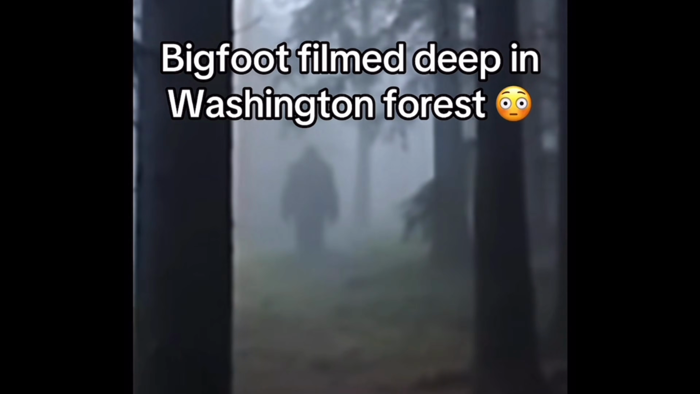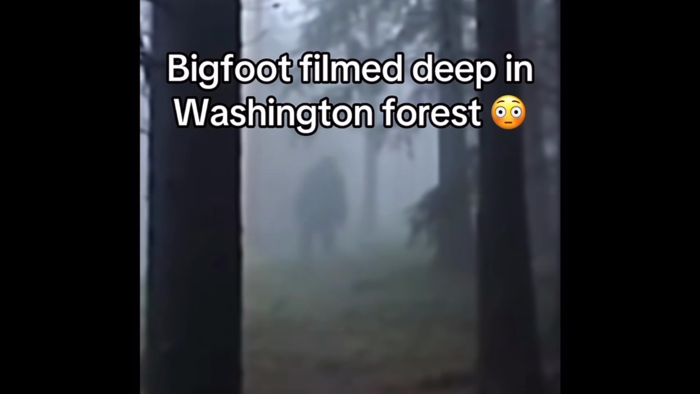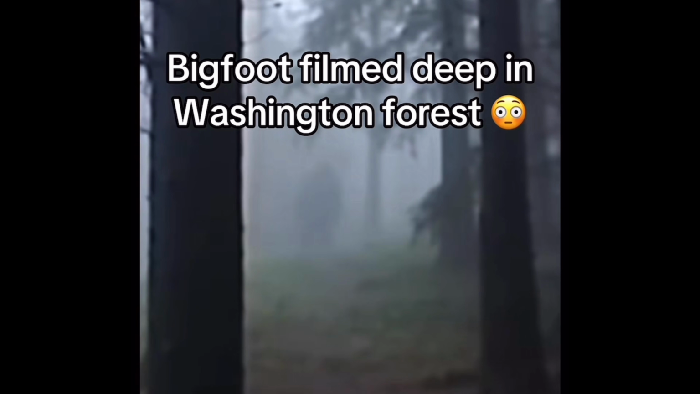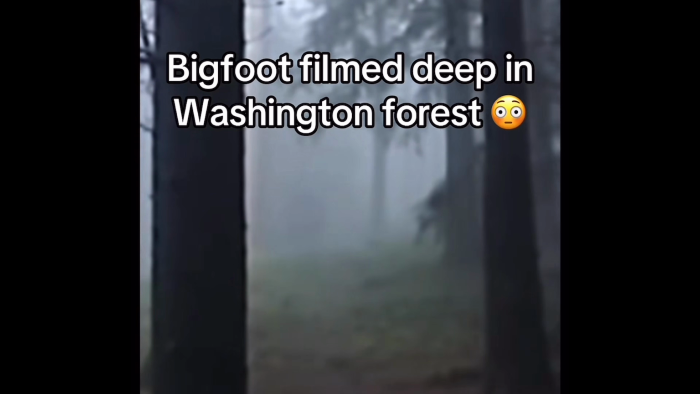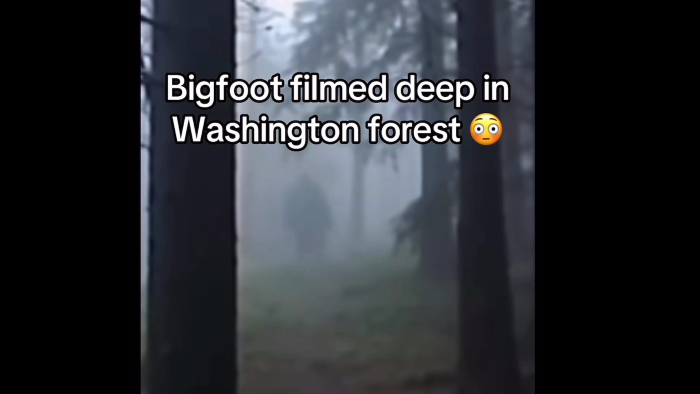Viewers are saying that the creature probably came out of hiding because it thought it would be concealed by the fog, but this person was closer than it thought. In theory, a foggy day could be a perfect time for a Bigfoot to come out of hiding. Fog changes everything about the forest, how it looks, how it sounds, even how it smells. And all of that works in favor of a creature that wants to stay unseen.